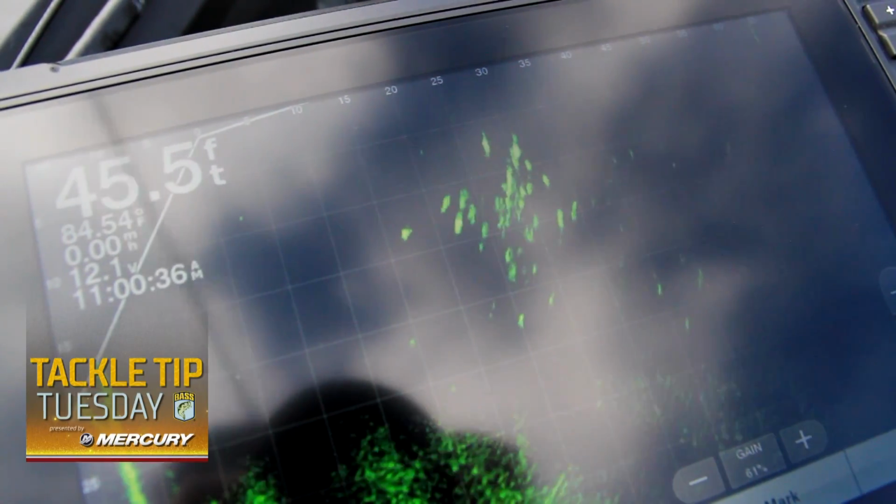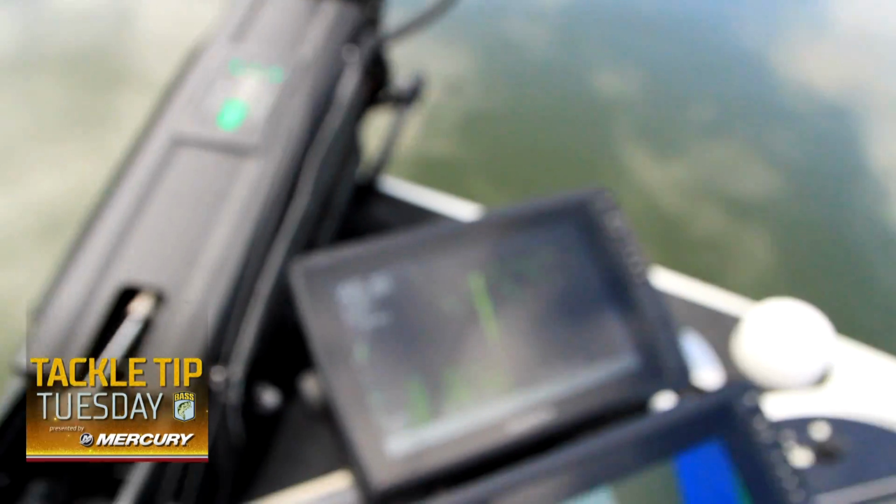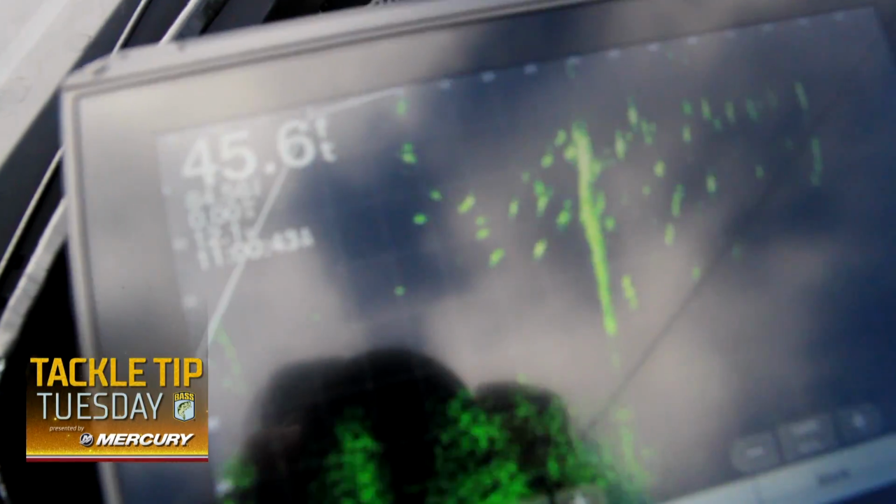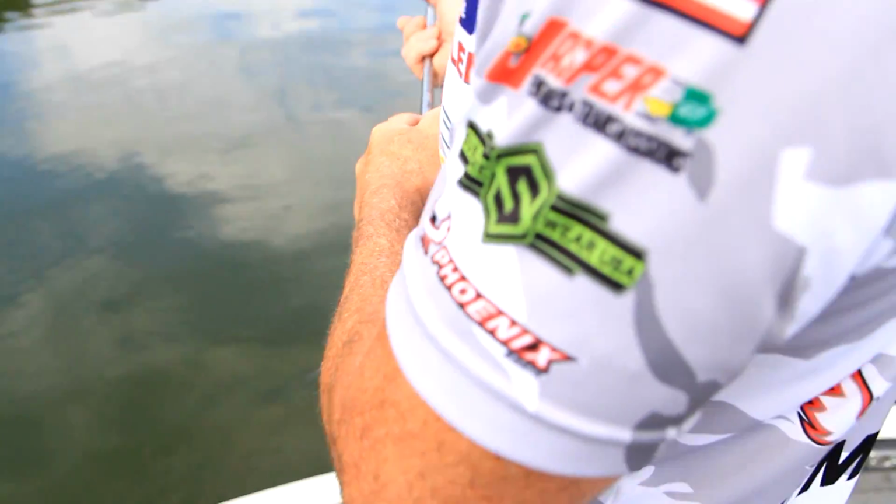They're chasing my swim bait right there. And see how many of them are coming with this one? And that is what we talk about, pulling the school. That is exactly what happens. So it's pretty imperative you stay off of it.